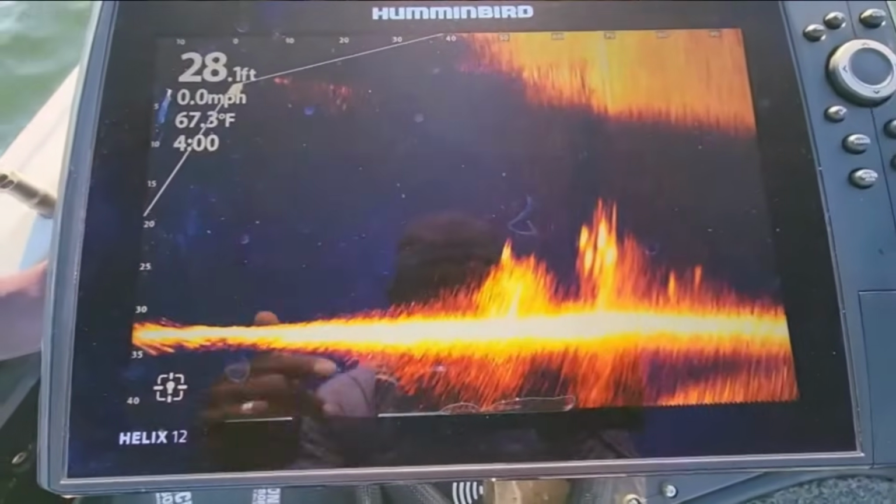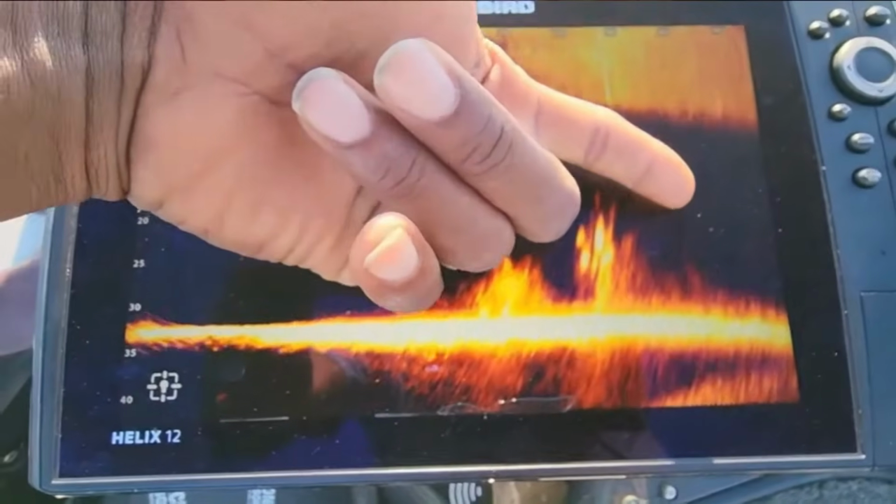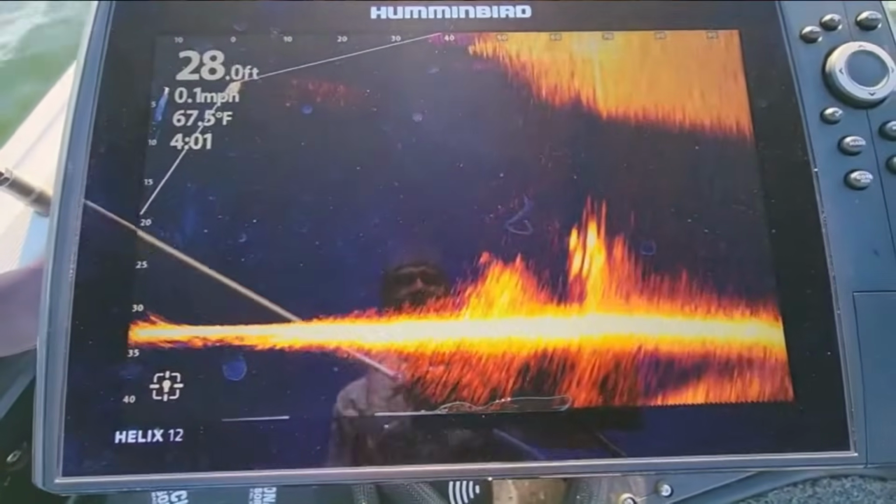All right, so now we're gonna throw a moving bait. I'm gonna throw this and try to get it out here around the 85, 90 foot range, bring it above this cover out here and see if we can get those fish to start coming up to it so you guys can see how that looks.